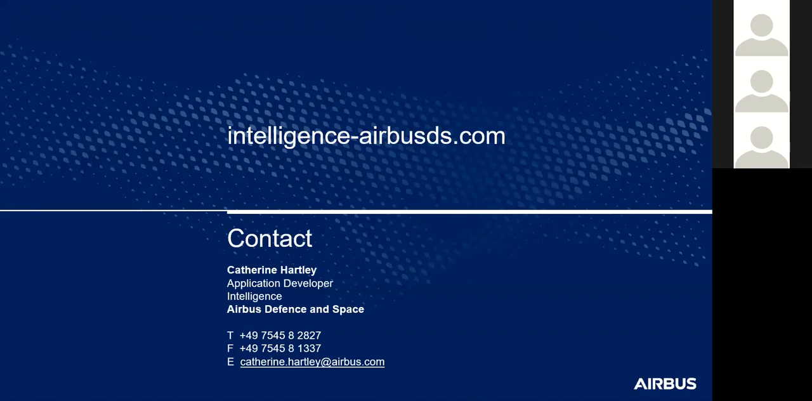TerraSAR-X also has a new triplet that was launched this year, the Spanish satellite PAZ, and when it's fully in operation shortly, it will allow an even more frequent acquisition or monitoring of sites, and there's a lot more data and a lot more time series analysis.